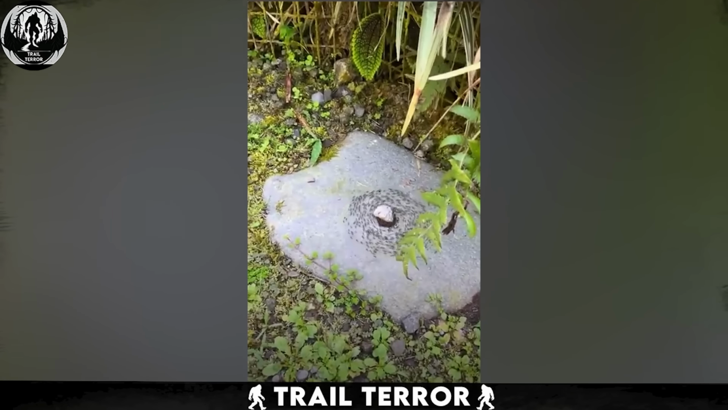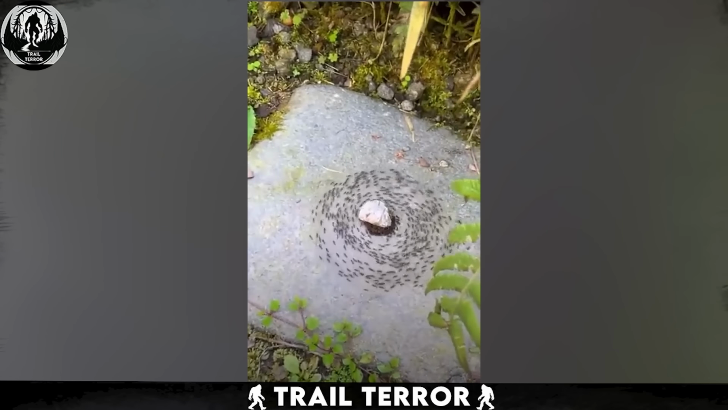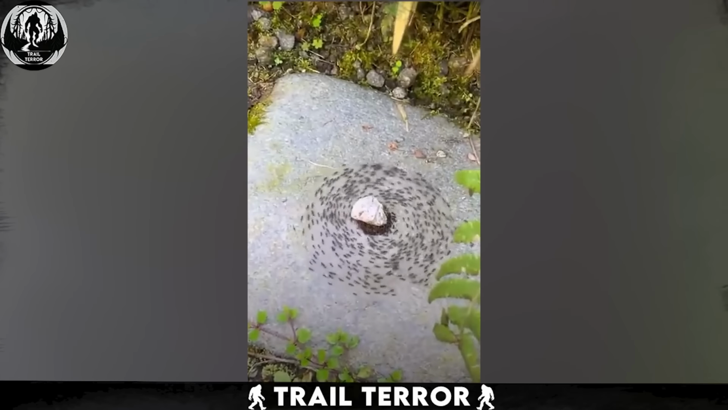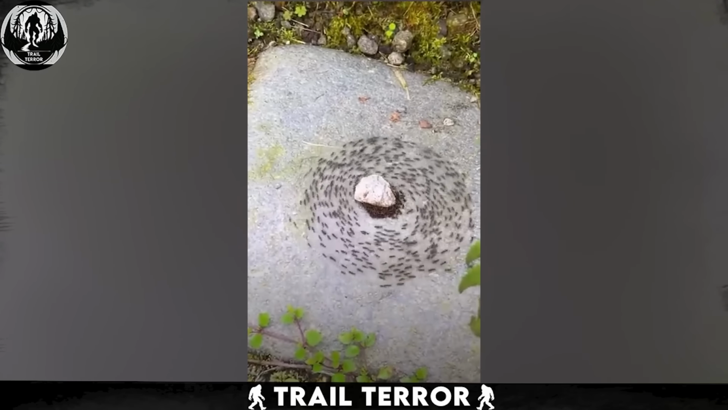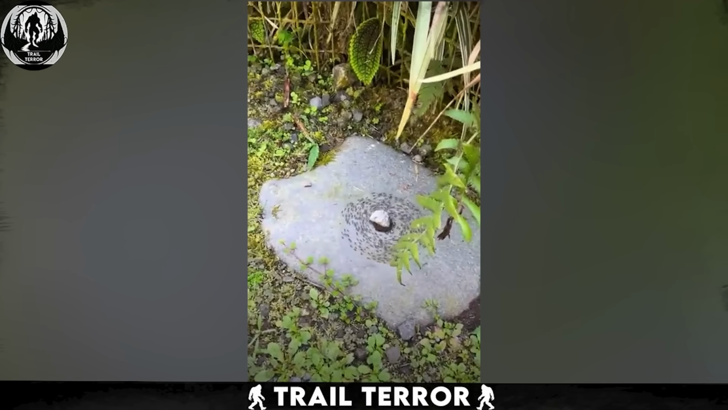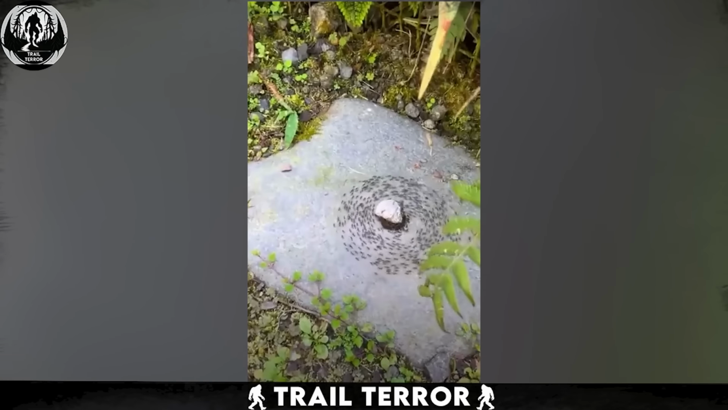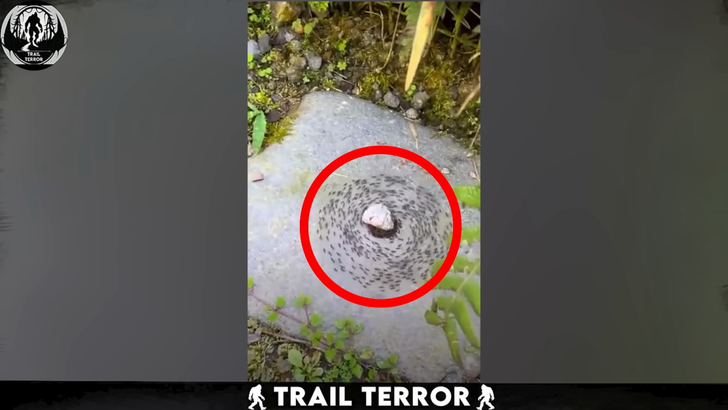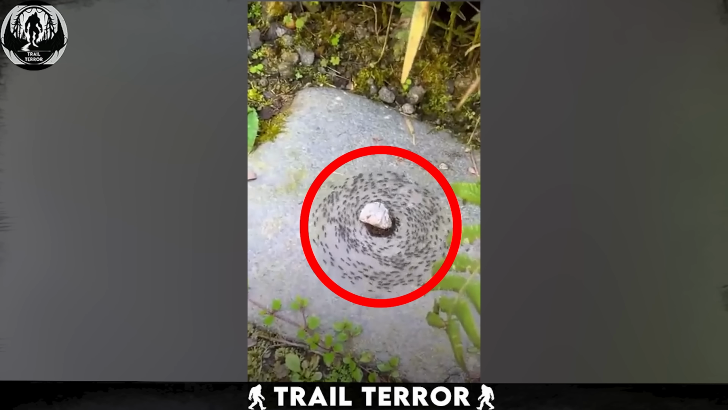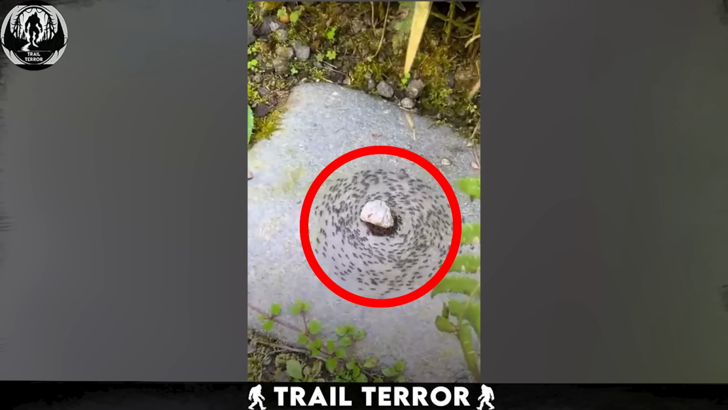The animal kingdom is full of wonders, but sometimes those wonders take a decidedly strange turn. Witness this bizarre display, not human, but ants, engaged in a seemingly endless ritual. What's going on here? They circle a stone, relentlessly following one another. A few ants venture near the center, but the majority simply march in this strange loop.